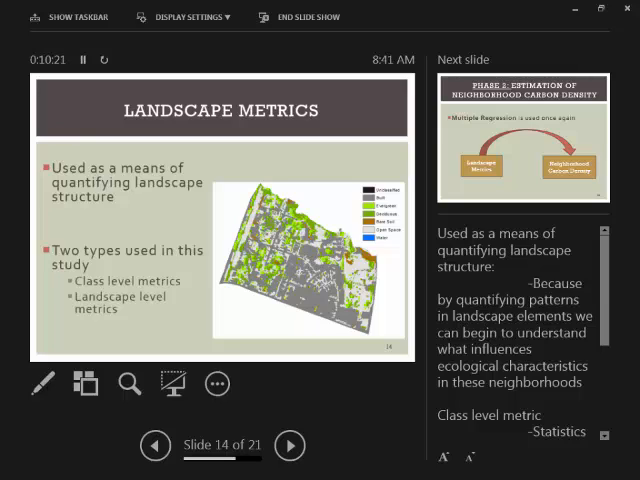So then we had to figure out how we are going to quantify the structure of the landscape and different characteristics within the landscape. And to do that, we used what's called a landscape metric, which is calculated by a program called FRAGSTATS.